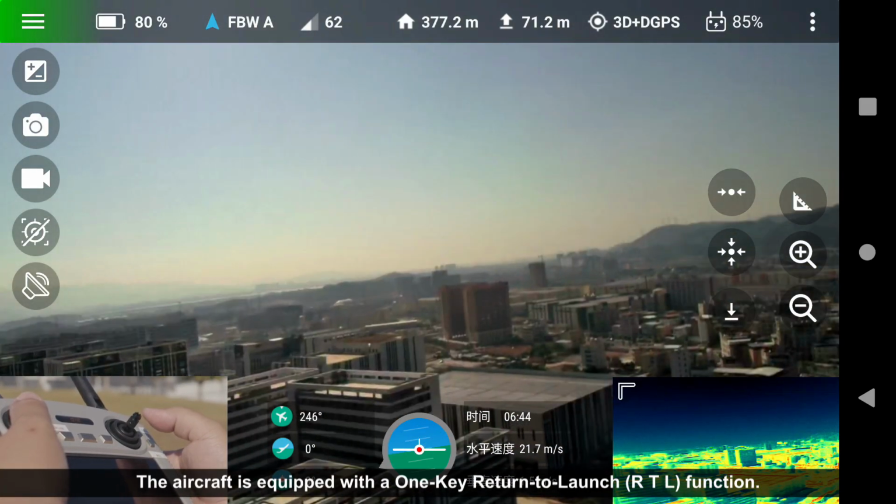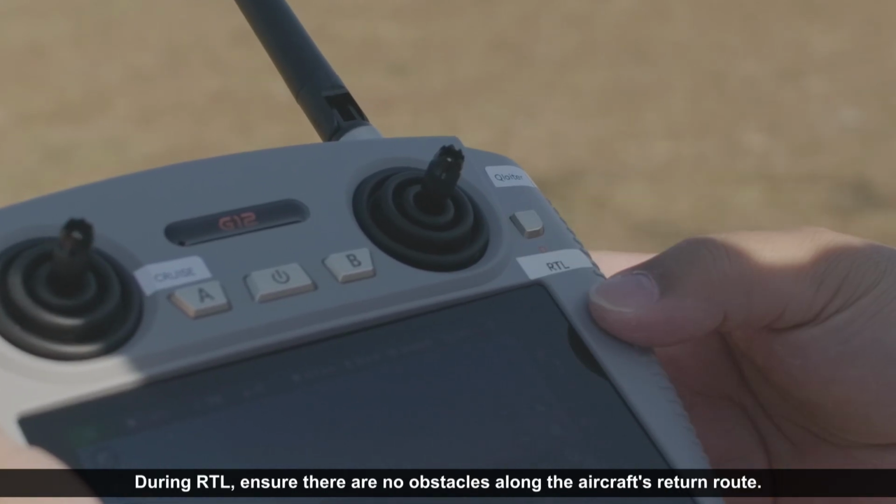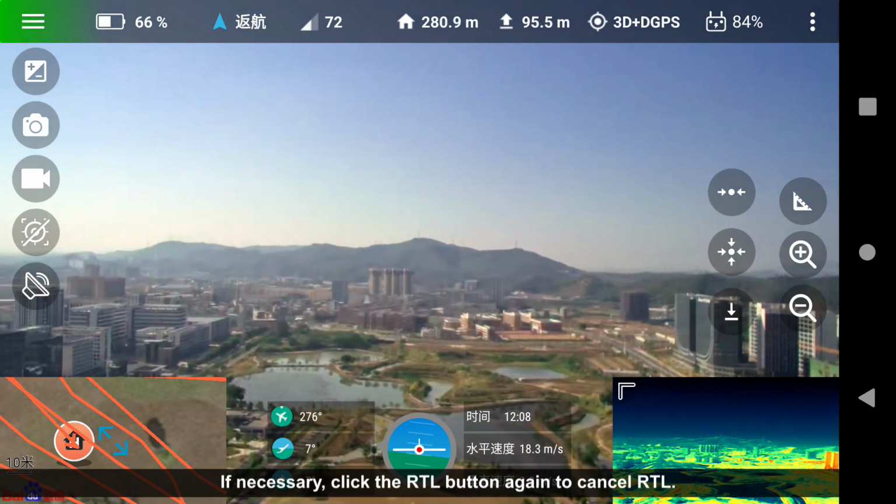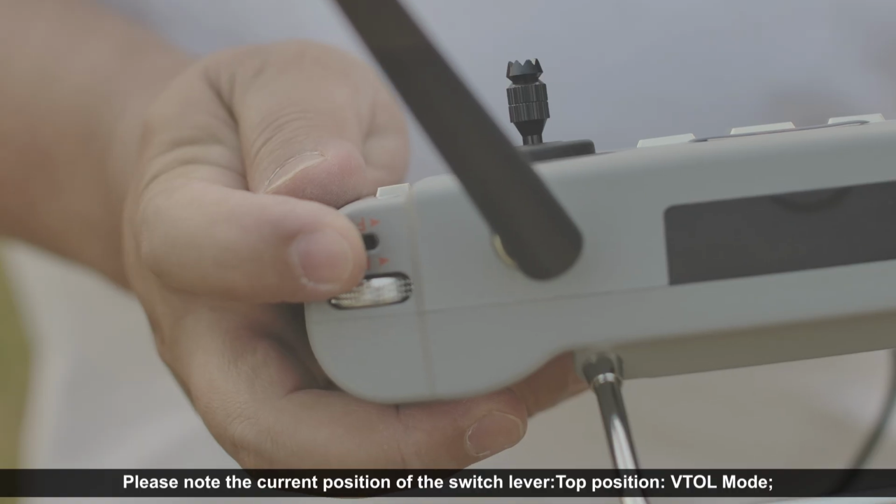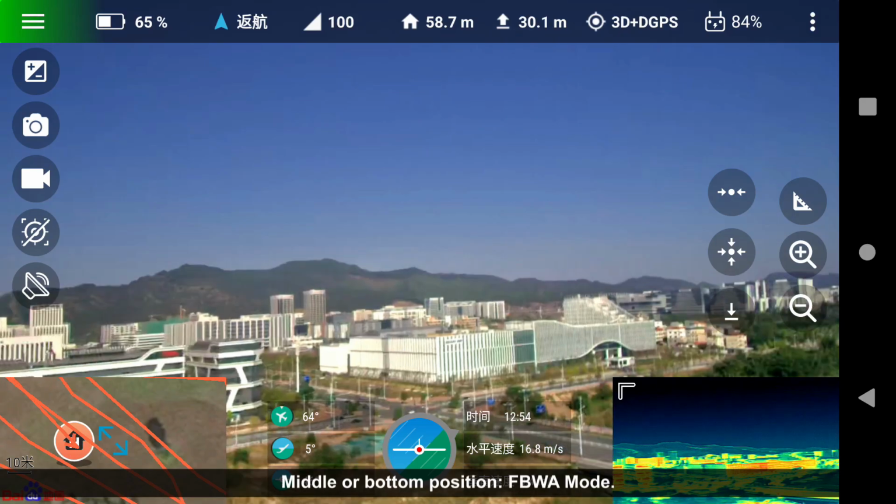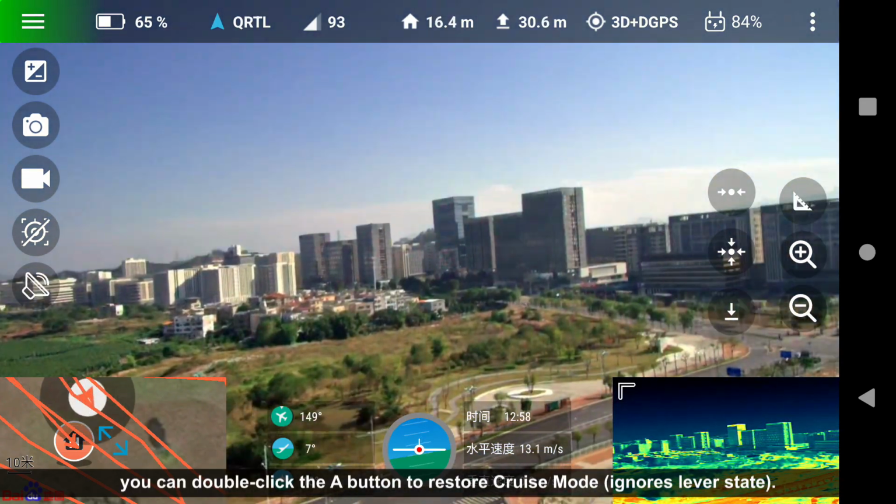The aircraft is equipped with a 1-key return to launch RTL function. During RTL, ensure there are no obstacles along the aircraft's return route. If necessary, click the RTL button again to cancel RTL. Please note the current position of the switch lever: top position, VTOL mode; middle or bottom position, FPWA mode. During RTL, you can double-click the button to restore cruise mode.